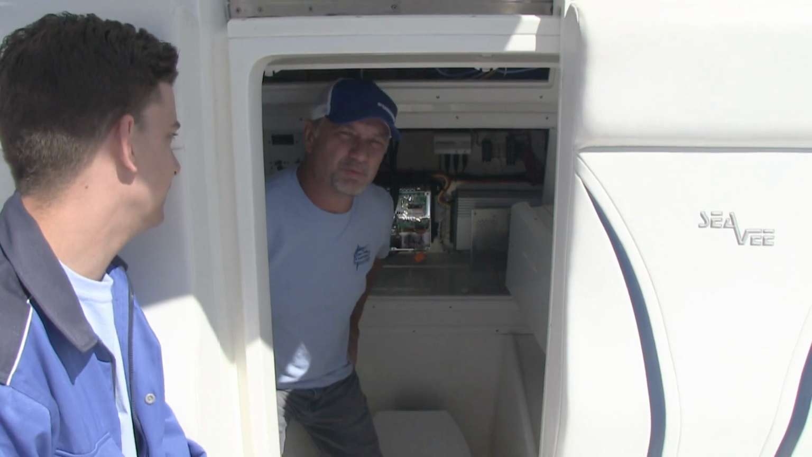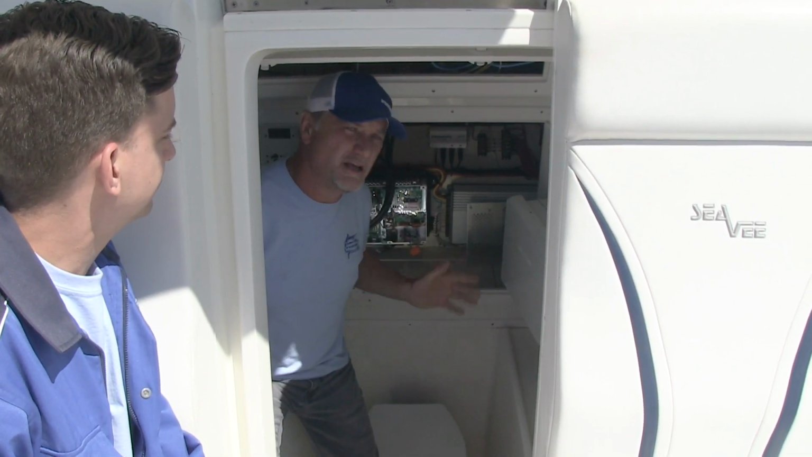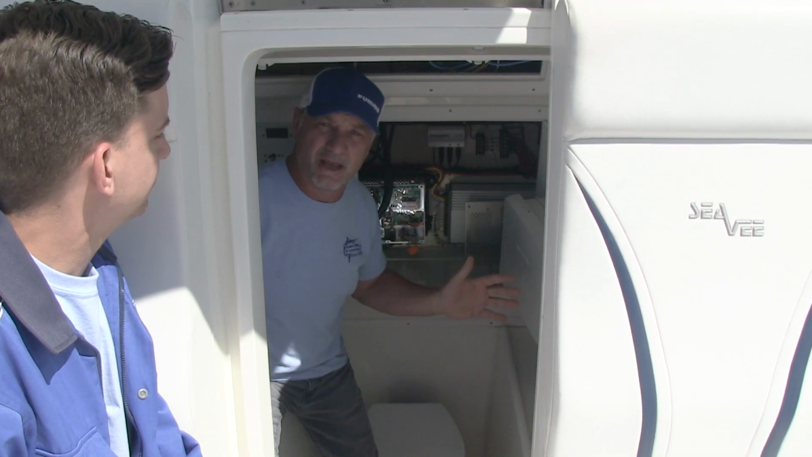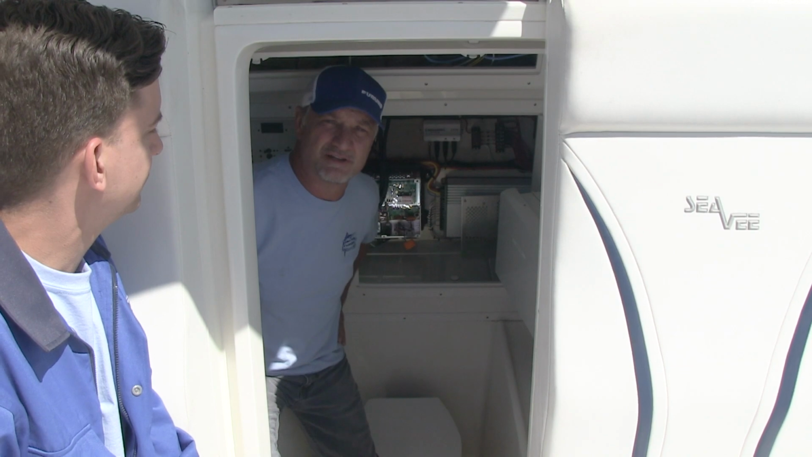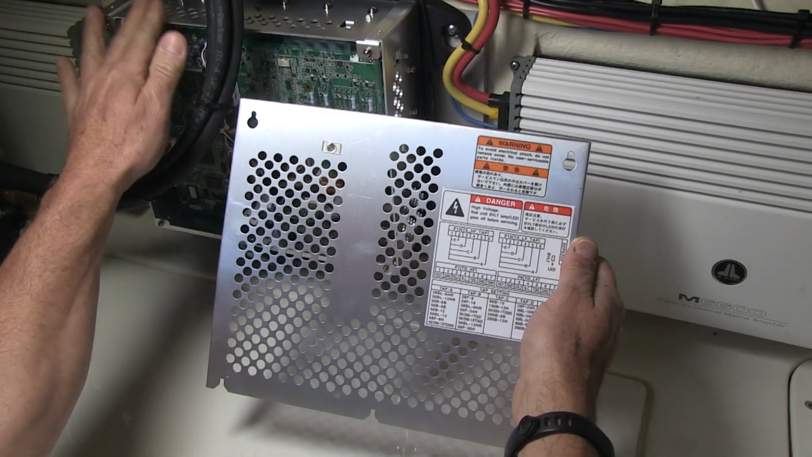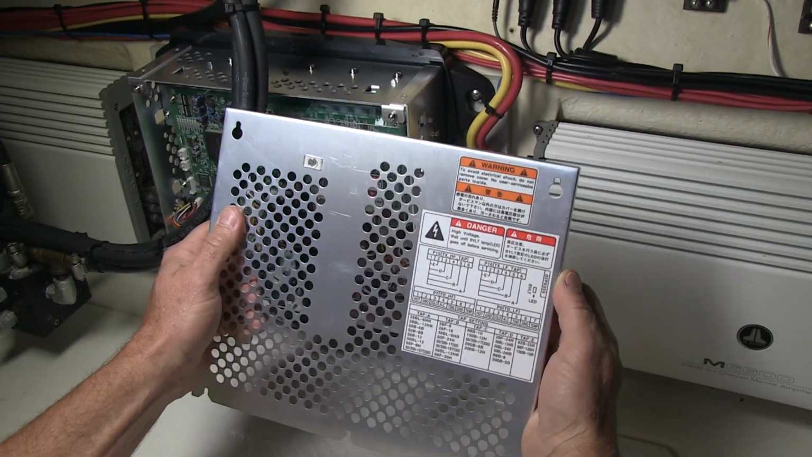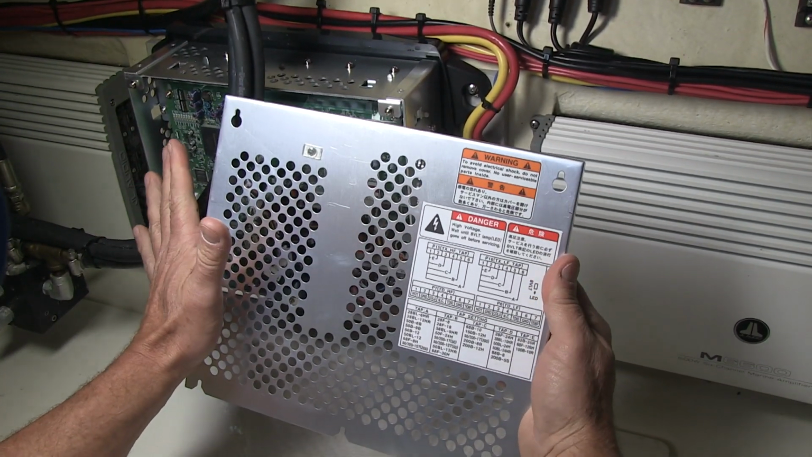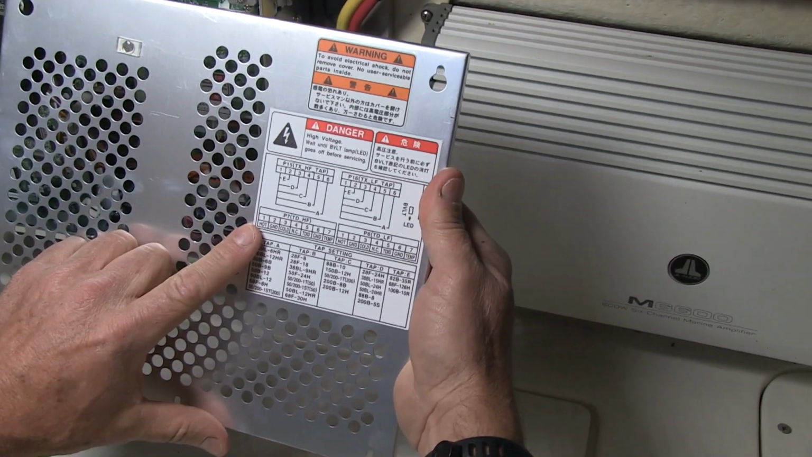So we've got the DFF3 processor unit mounted in the console behind me and the wires run into the box. Now we're going to connect up the transducer cables and make sure that the power settings are correct for this 2 kilowatt transducer. So this is the DFF3 processor unit mounted behind these autopilot hydraulic hoses. And what we're going to do is connect up the transducer.